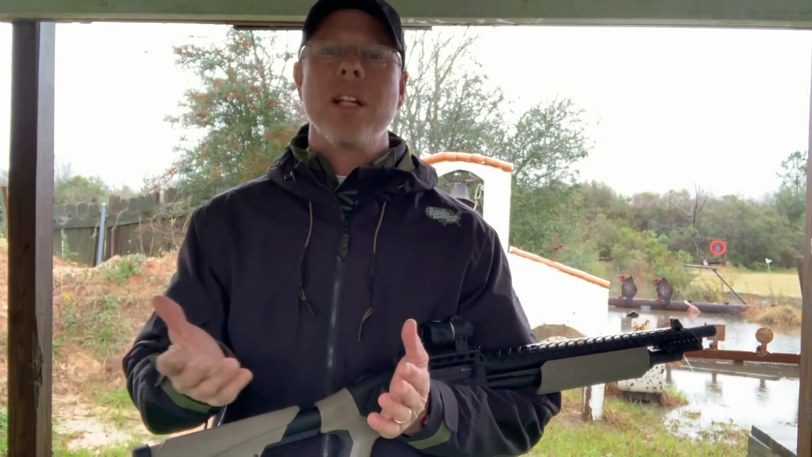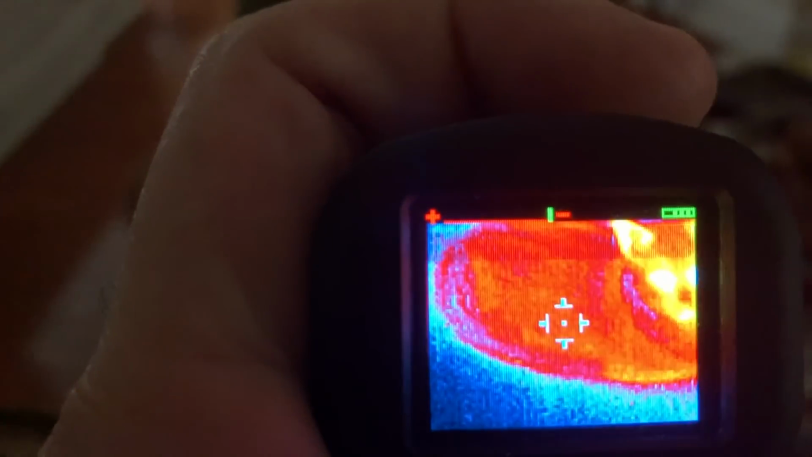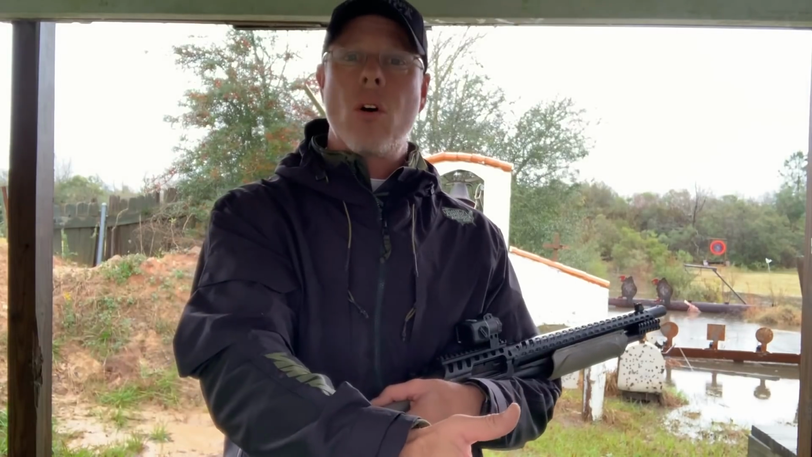As you see, I took this unit in my house and I was walking around in my house, and I have a couple of varmints that live in my house. And as you see, when there's no heat for it to focus on, what it's going to do is brighten everything up until it finds a heat source, and then it dims everything down and brightens that actual heat source up. So it adjusts itself based on what temperatures it's looking for. In other words, if I'm looking for a 98.6 degree person, that heat signature is going to be a whole lot different than, say, maybe a snake on the ground.